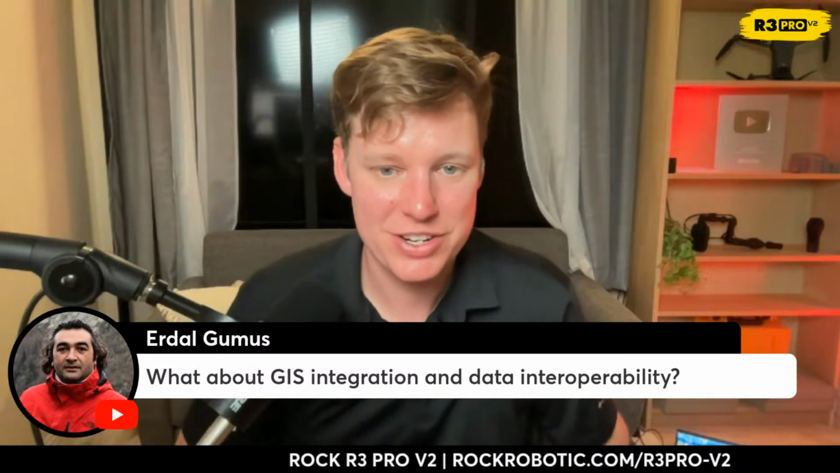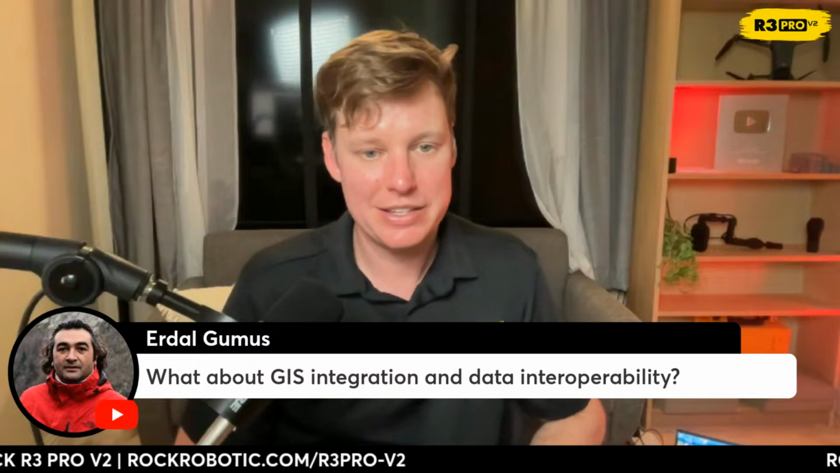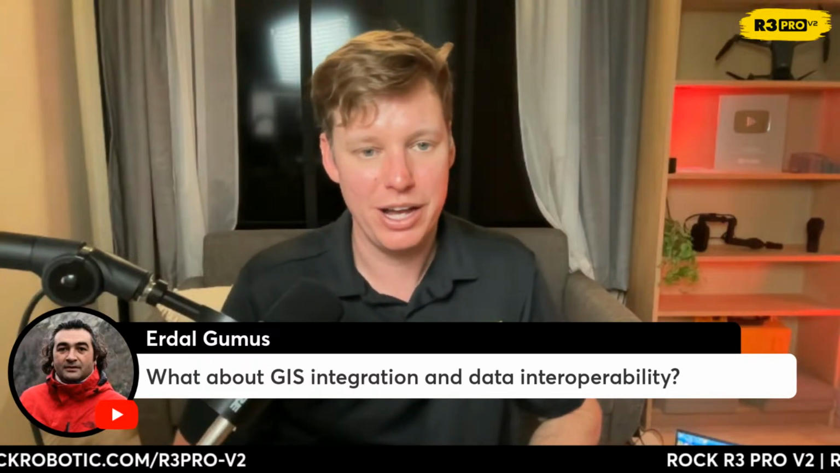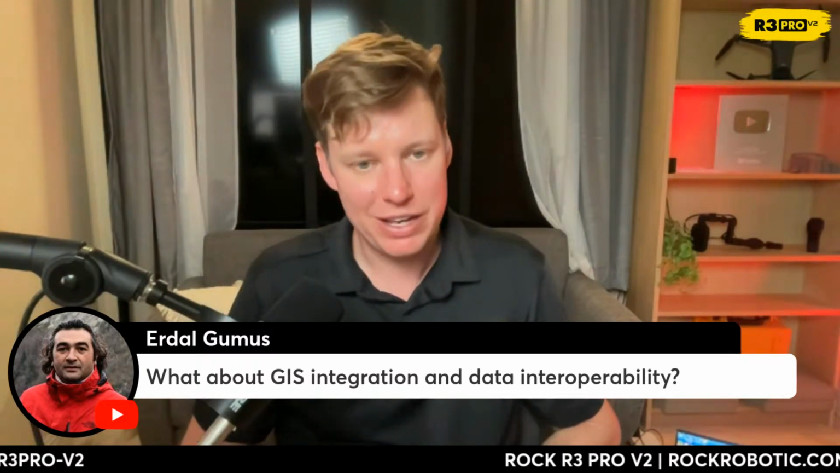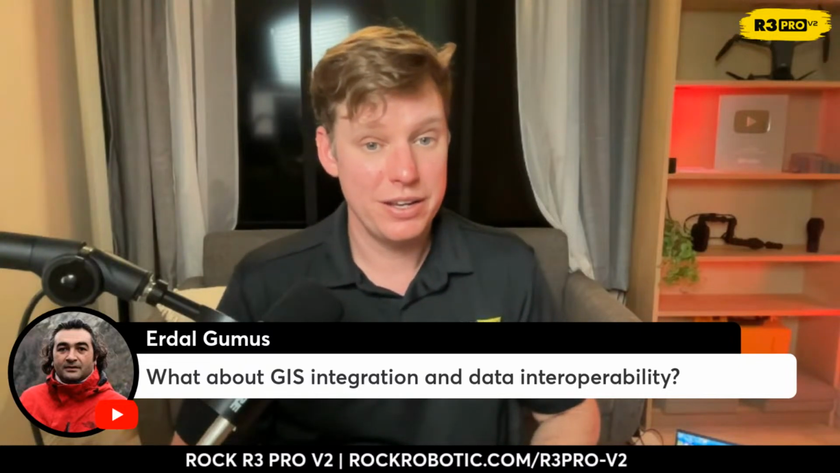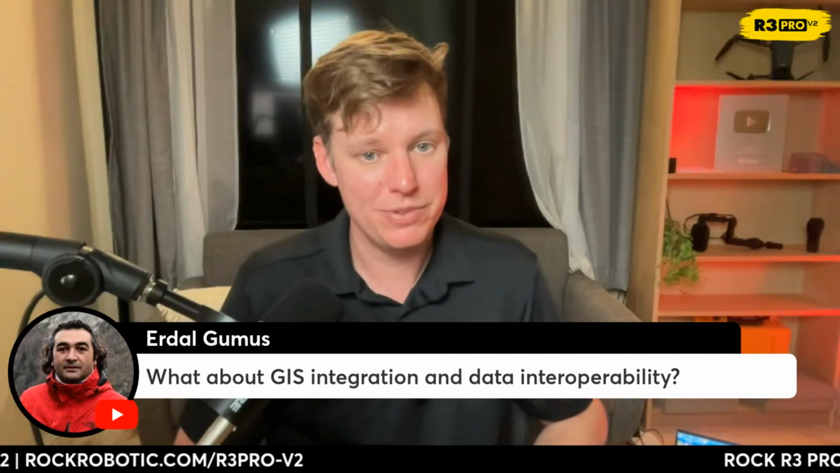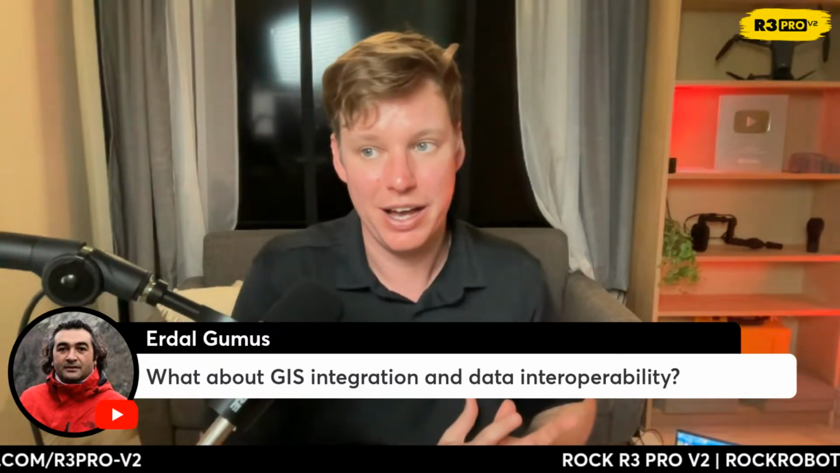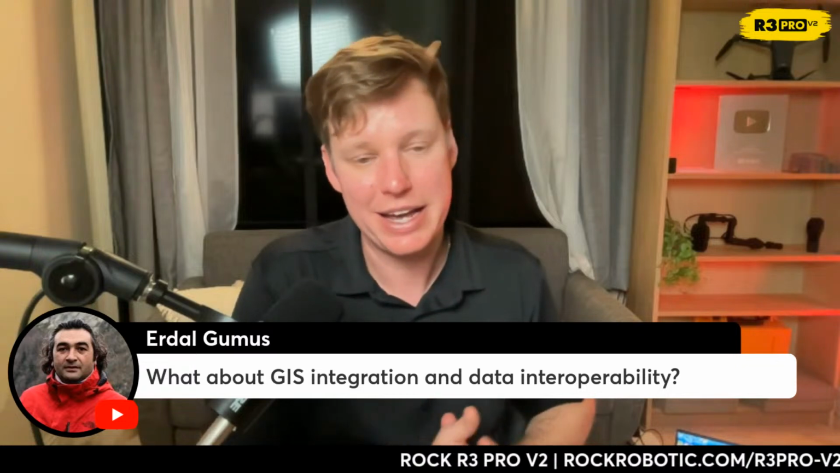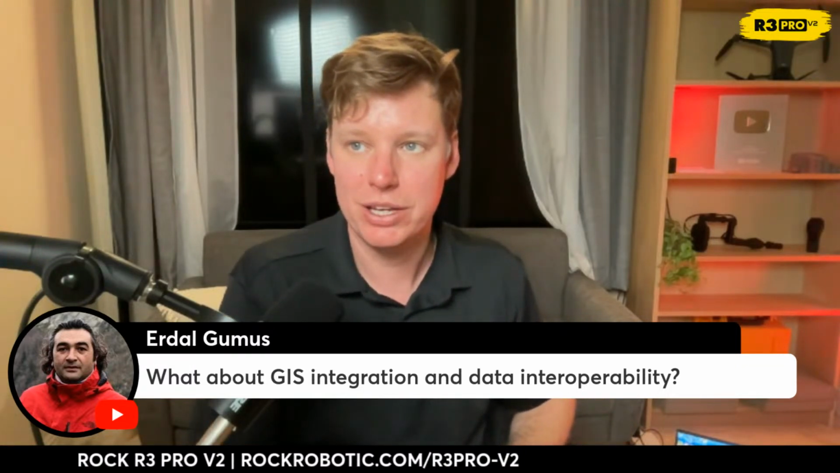What about GIS integration and data interoperability? Yeah, so you can export everything as a DXF, DWG, or a shapefile, I believe. And so that should be all fine. We don't support all uploads right now. We're working on it in our platform. We can export everything in the file formats you need. We even do LandXML for Civil 3D. And then we are working on more interoperability with importing.